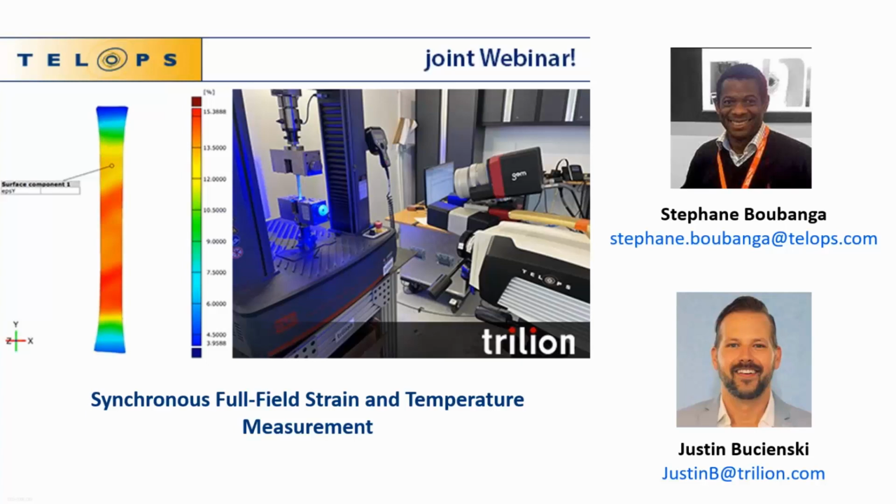Furthermore, our precision should be considered as well. When considering our precision, we have maybe plus or minus 50 microstrain when it comes to strain measurements. All this gives you a more full conceptual picture of what the ARAMIS is able to achieve. All right, thanks. I think it answers the question well.